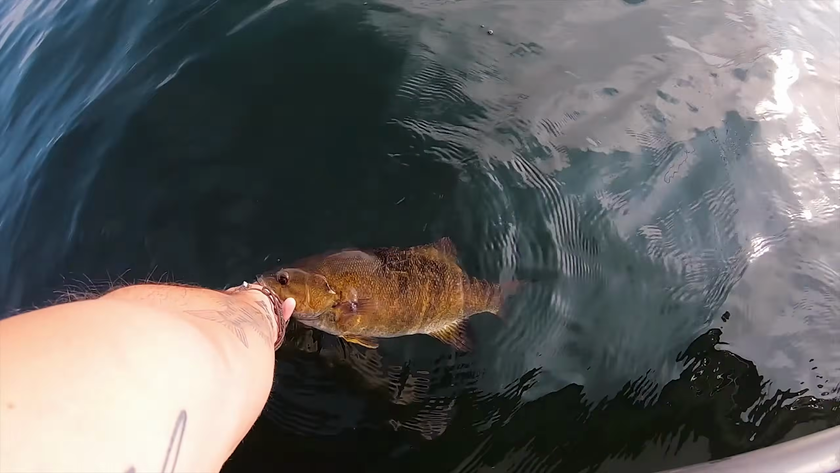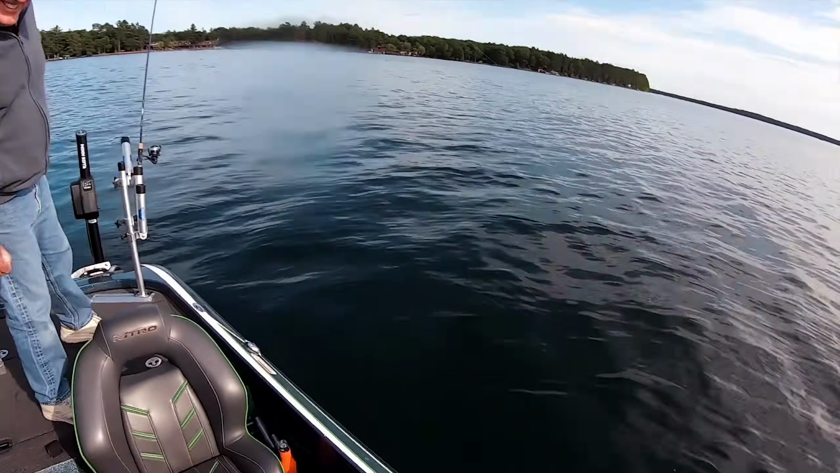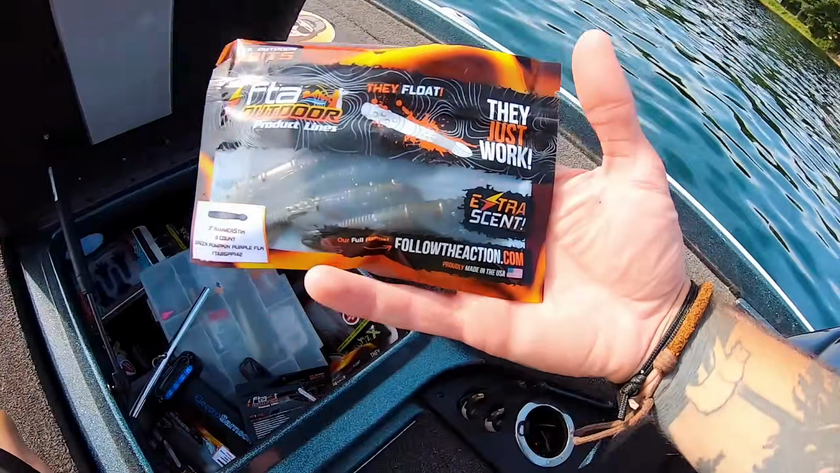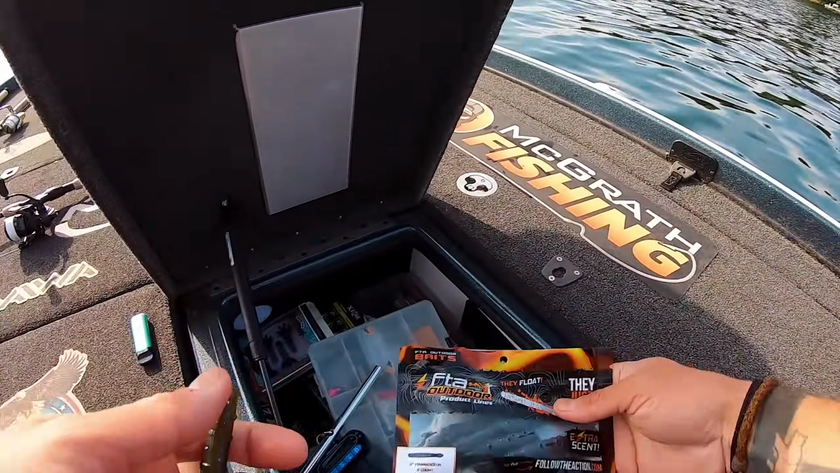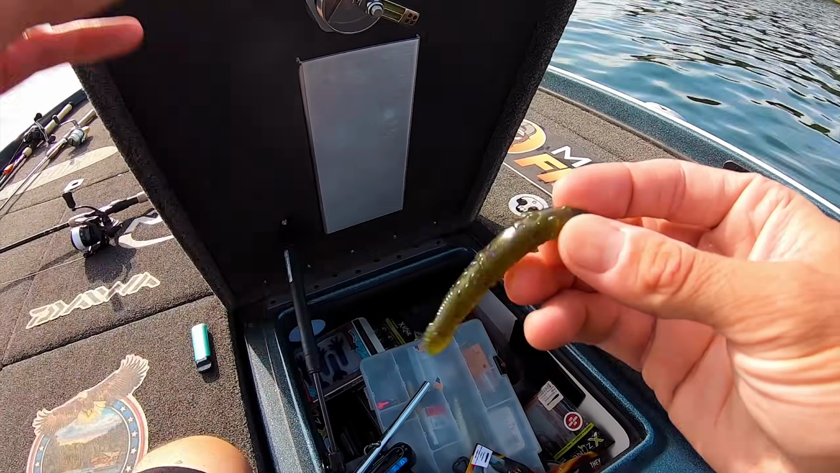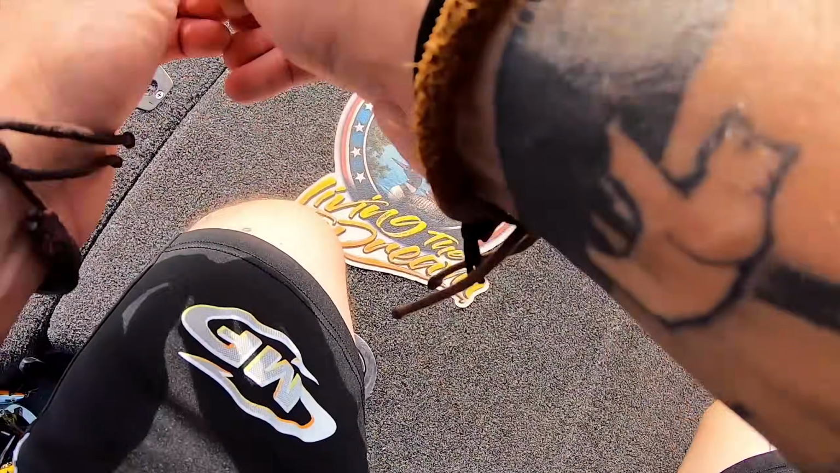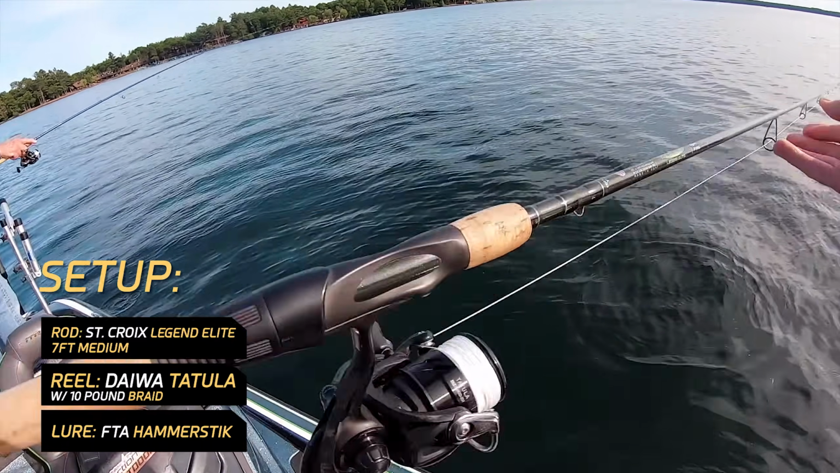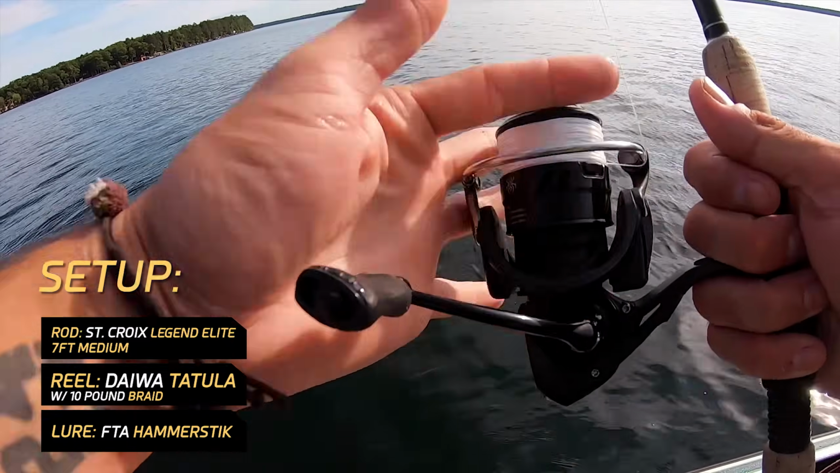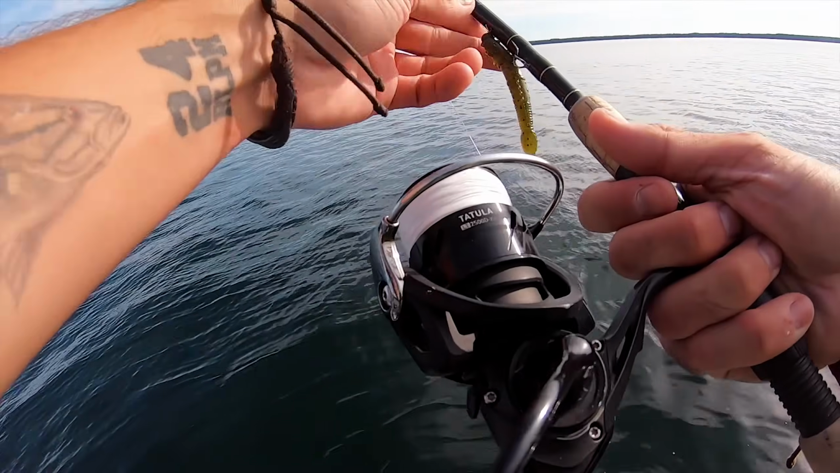All right, guys, here we go. Let's go, Dad. There you go. FTA hammer stick. Guys, check out the packaging. 3-inch hammer stick, 8-count, green pumpkin purple. Gorgeous. Look at this. Quality. They float too. So when you're bouncing along the bottom, it's going to be standing tail up. And one of my favorite rods to throw it on is the St. Croix 7-foot medium. This is a Legend Elite, Daiwa Tatula, 10-pound braid to an 8-pound fluorocarbon leader, and I'm going to pass this one off to my dad, but hopefully Pete didn't mess up the drag.